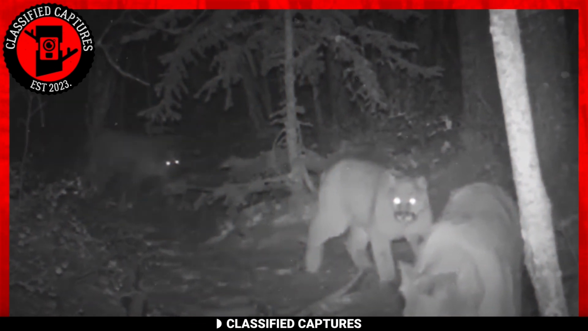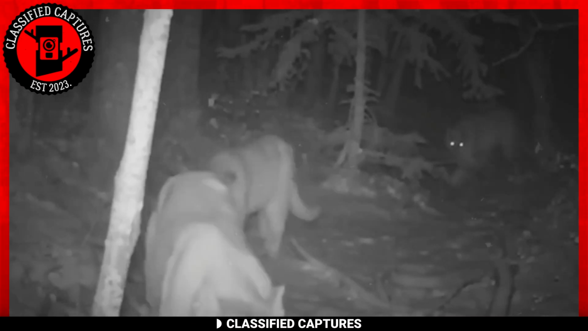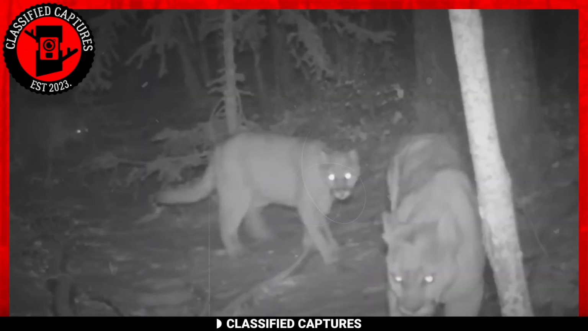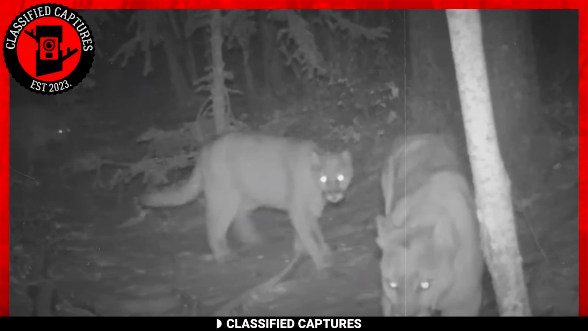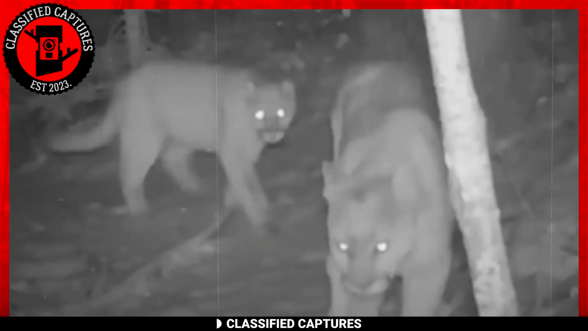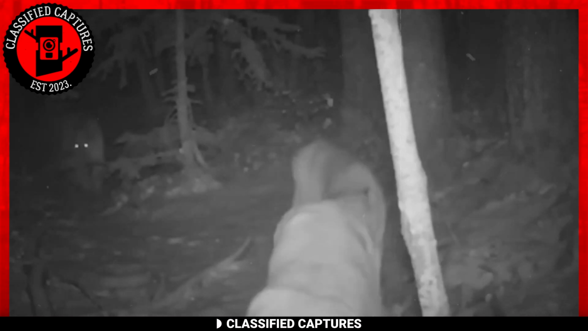If you ever find yourself facing one, don't ever turn tail and run. Instead, make yourself appear larger, create loud noises, and slowly back away while maintaining eye contact. If you run or feel intimidated, they might just become emboldened and attack. But whatever you do, don't explore cougar territory alone, especially at night, for it might just be your last.